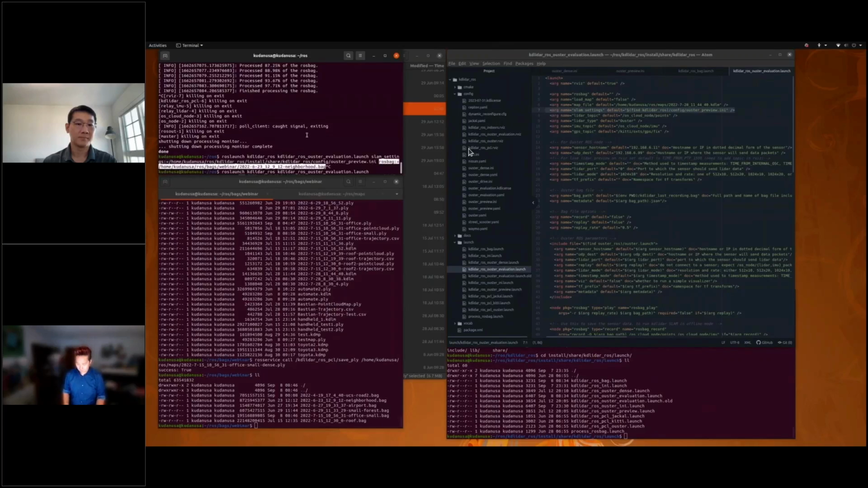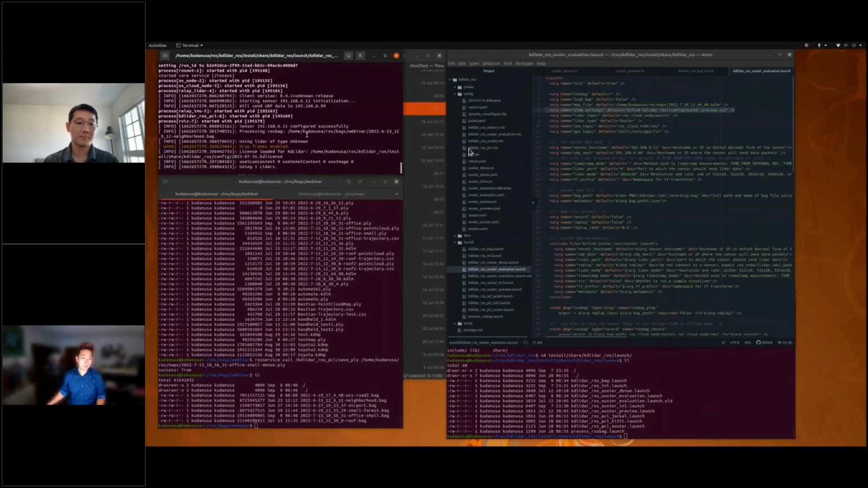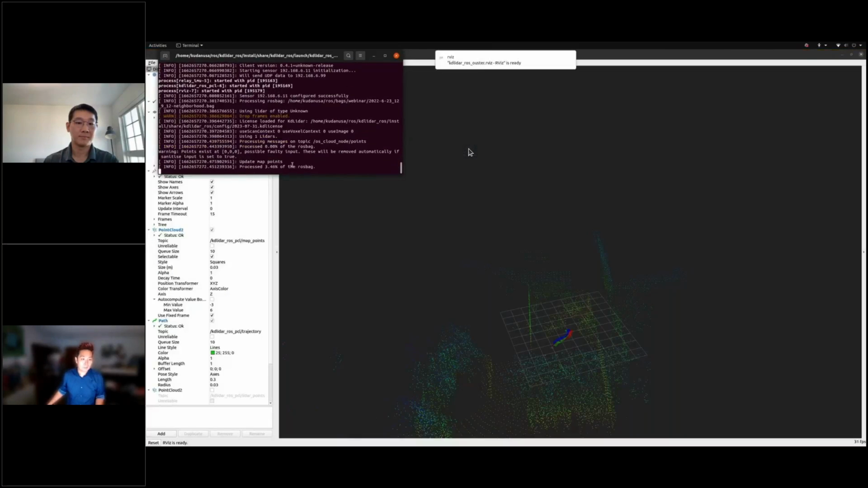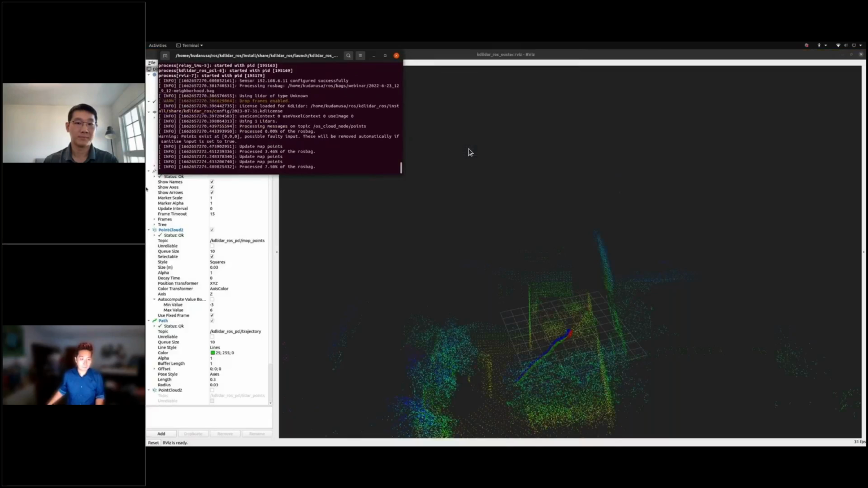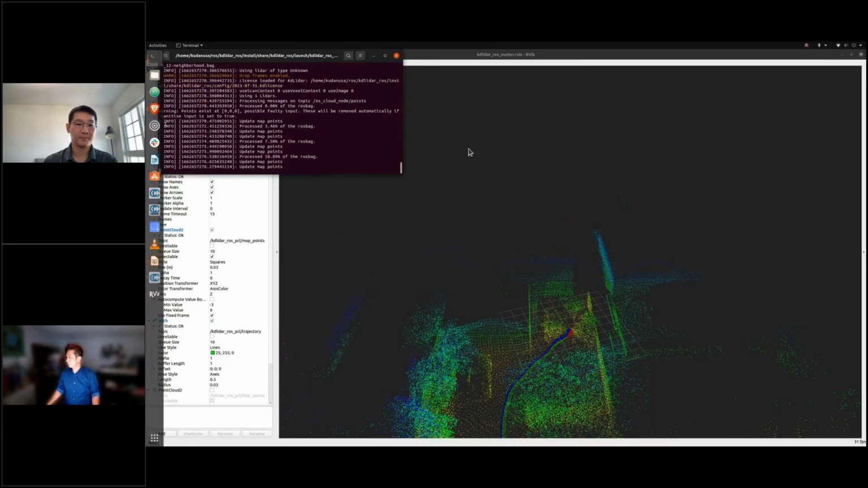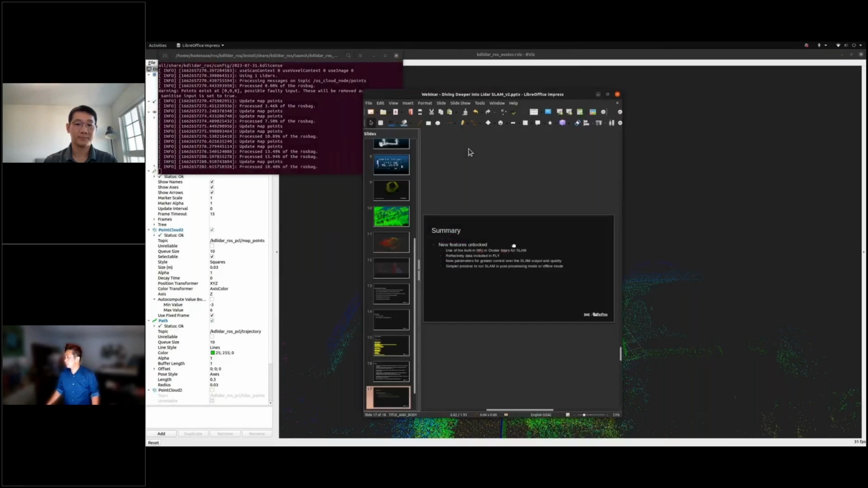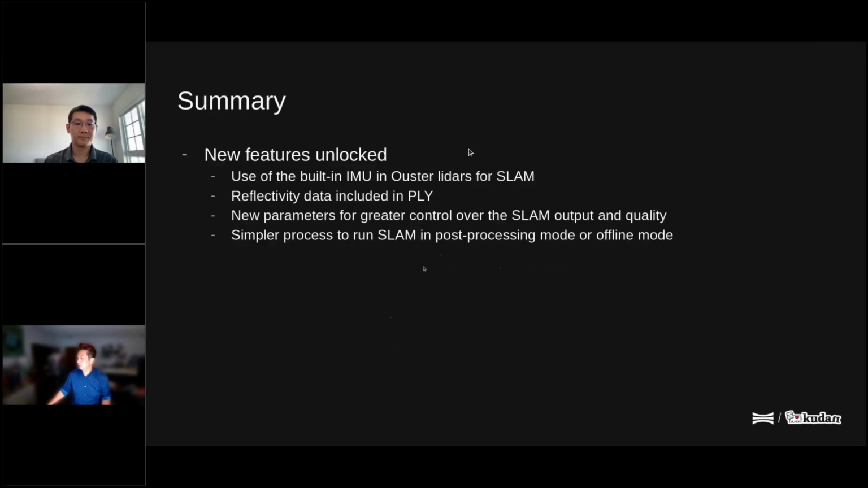And that's it. Then I'll just run through the entire ROS bag in post-processing mode. Okay. And I think that's it.